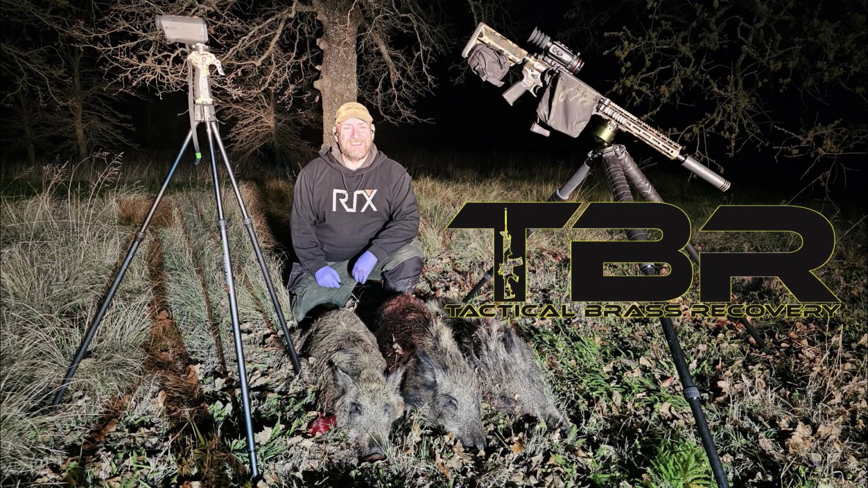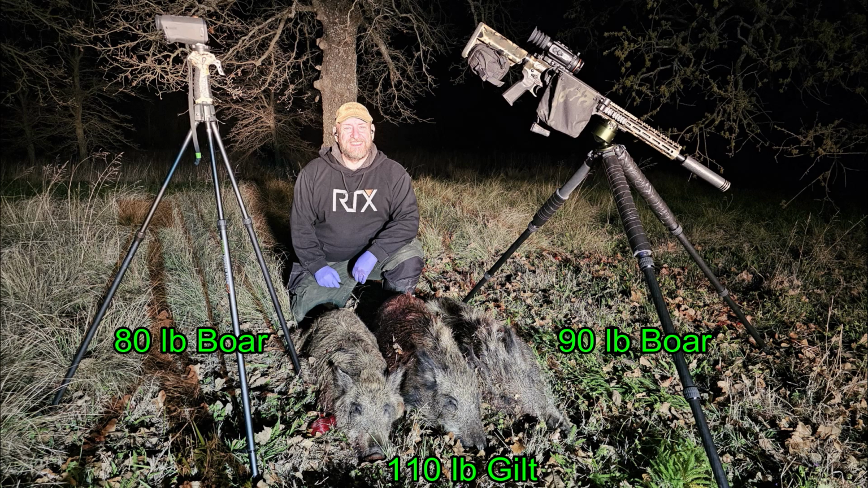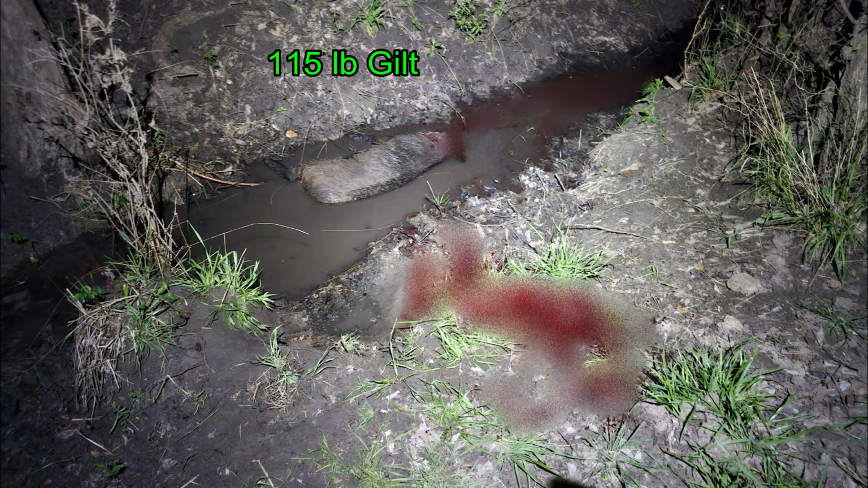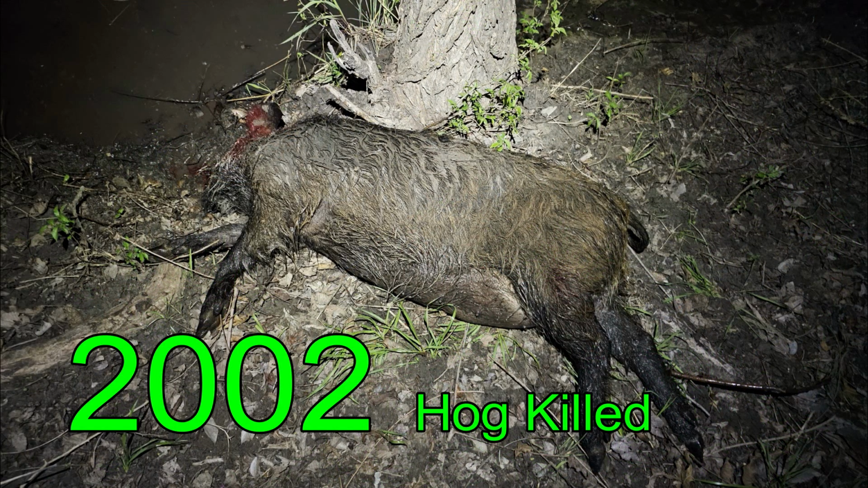Brass Catcher by Tactical Brass Recovery. After my initial search, I was able to recover 2 boars and a gilt. A little more searching turned up this gilt across the road inside the creek. Got her out. She came in at about 115 pounds. And she is special because she is my 2002nd hog killed.